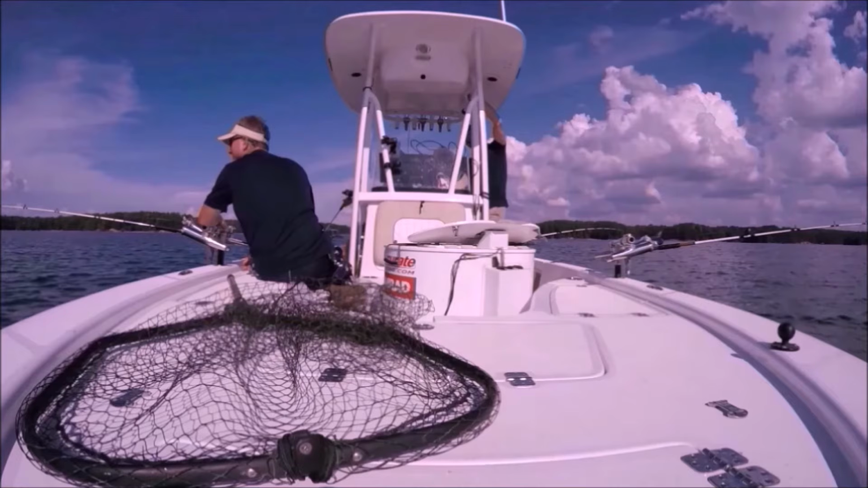Sometimes you've got to be right on top of them. Sometimes these deep fish are not feeding, but they will take a bait if you whack them right in the face with it. So this is a very effective way of catching those fish.